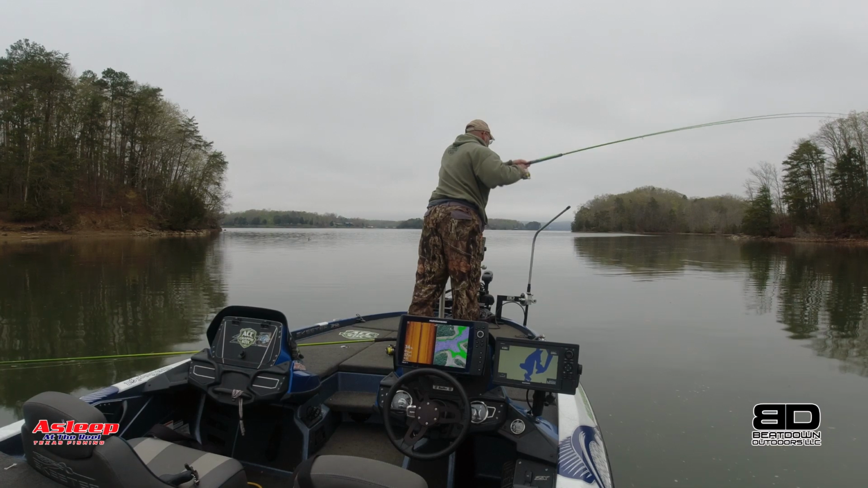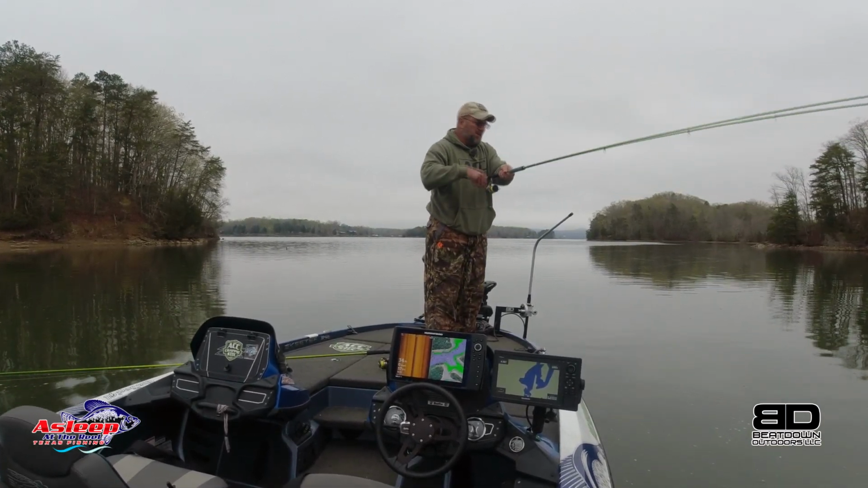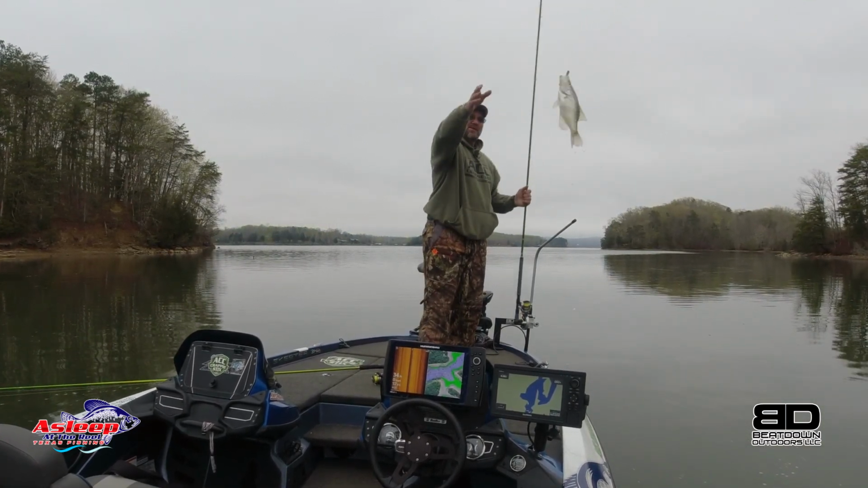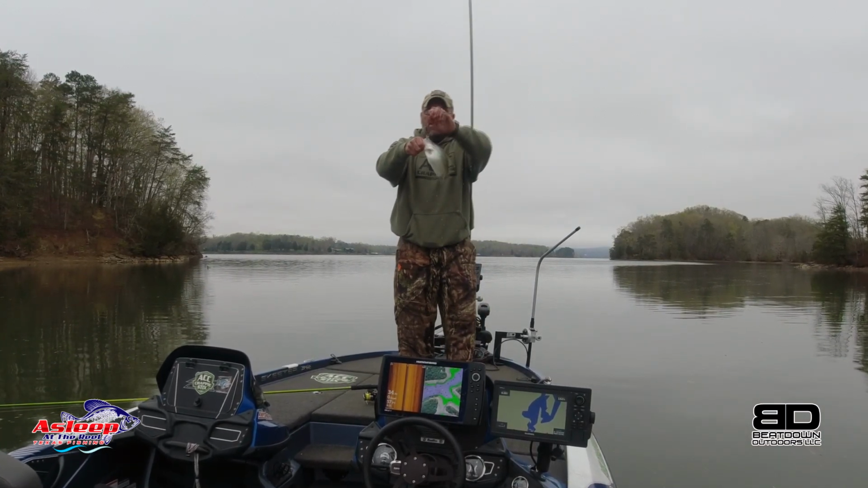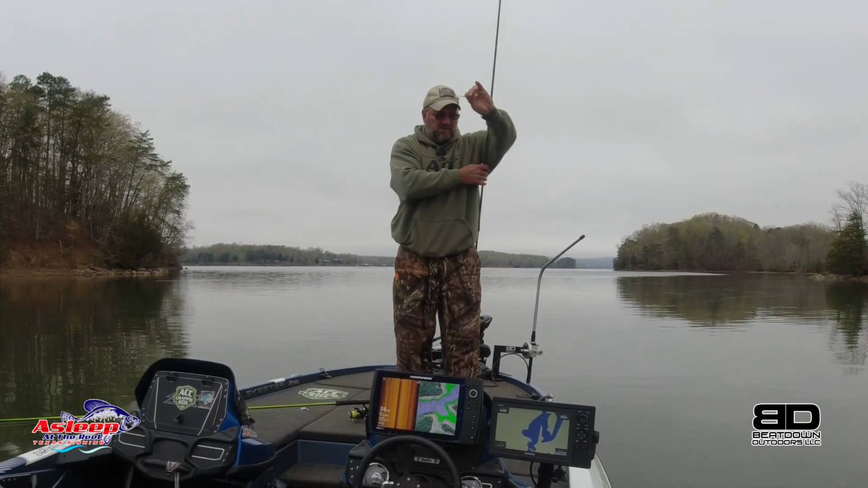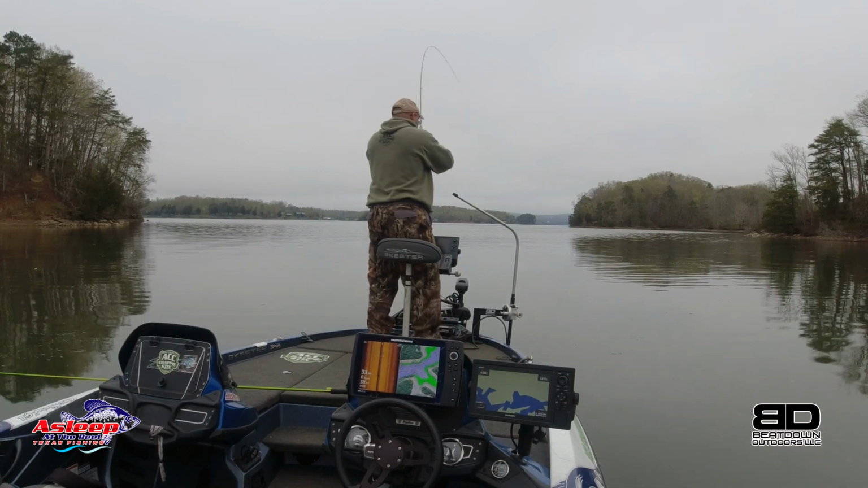There he goes. That one came right out at it after it. Not very big, but they're here. That's the key. So I just got to figure out what they're biting on now. That's a decent one.